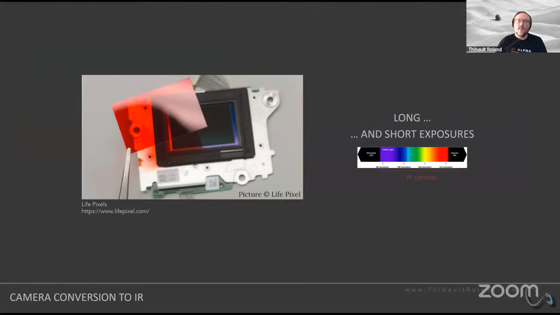Now, there's another way of capturing images in infrared. That other way is to basically have one of your cameras sent to people who will essentially remove the filter that's located on top of the sensor inside the body of the camera.